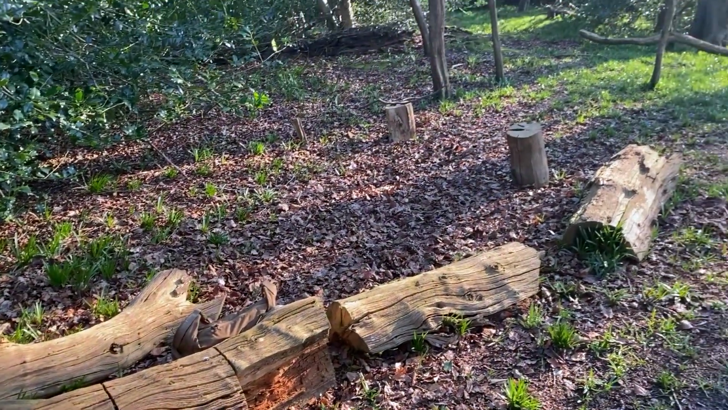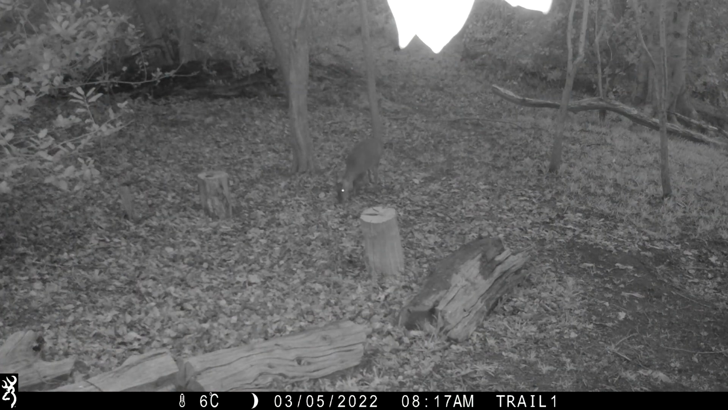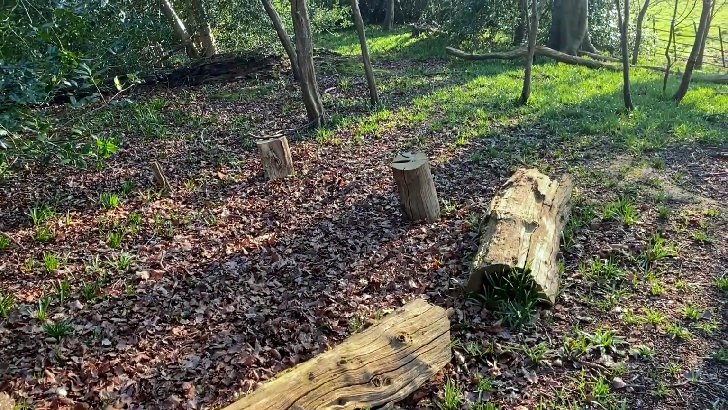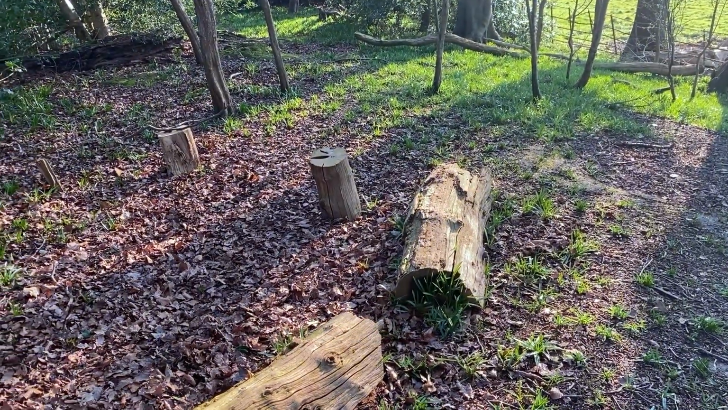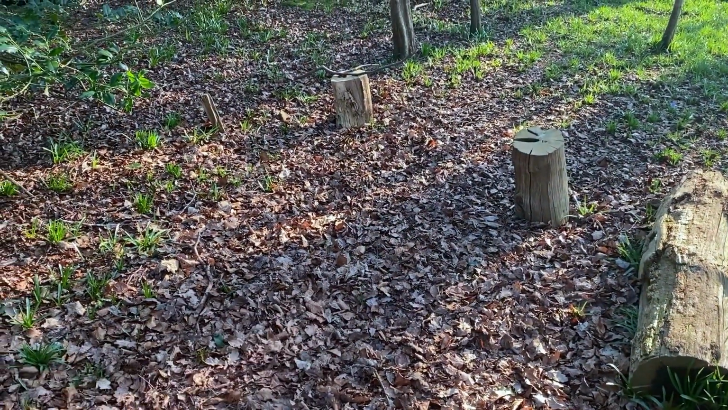Looking very quickly, there are quite a few clips of muntjac and roe. And although I have to look at it a bit closer, it looks like there's a clip of a badger chasing a deer off that way, then the badger walks back here. So as I say, this is where most of the action takes place.